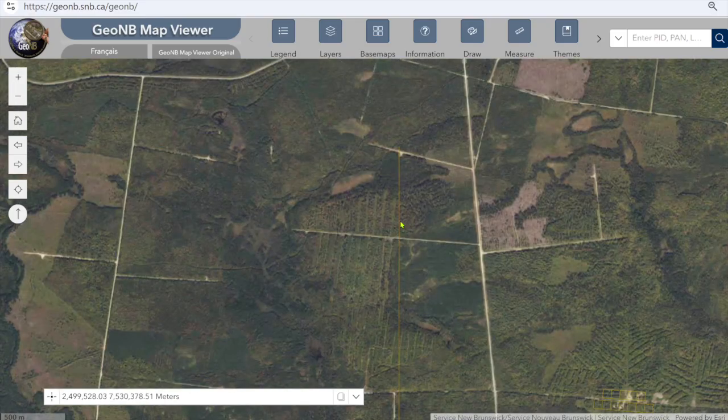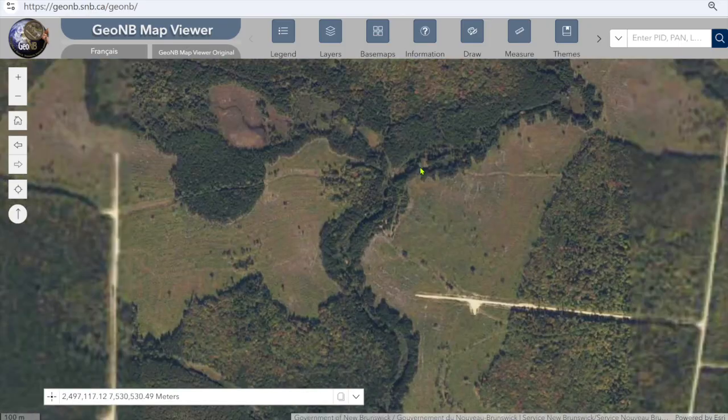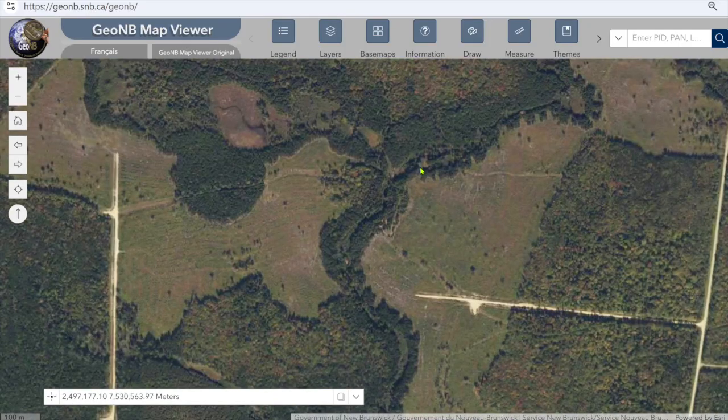So it's a fantastic spot. This is where that moose that was in the beaver pond that came out and looked at you in the previous video. This is the beaver pond that it was in right here.